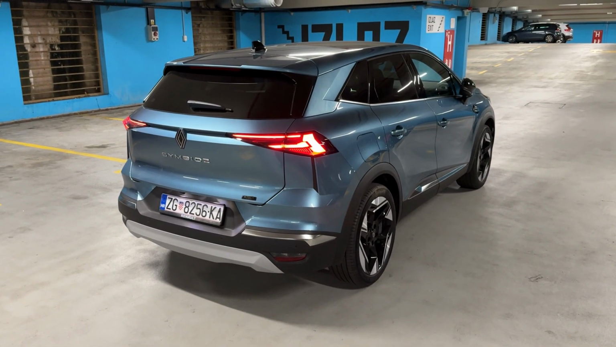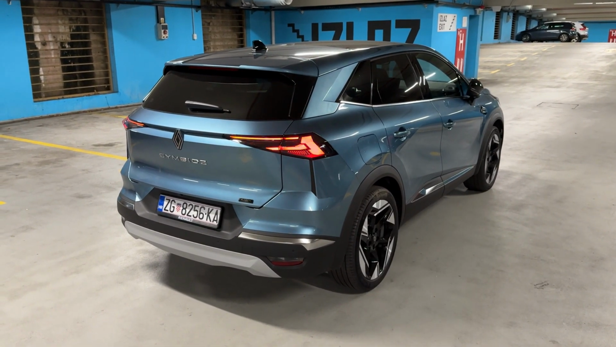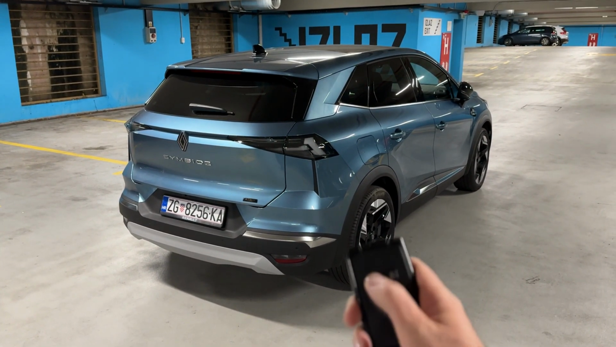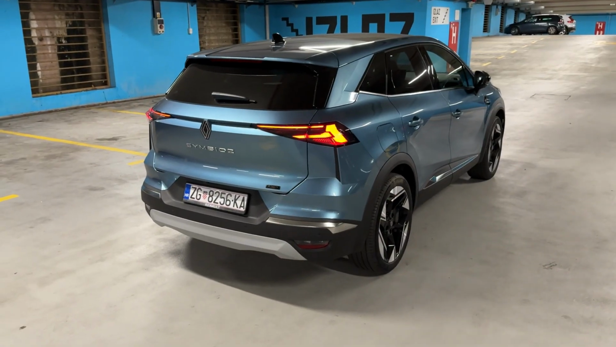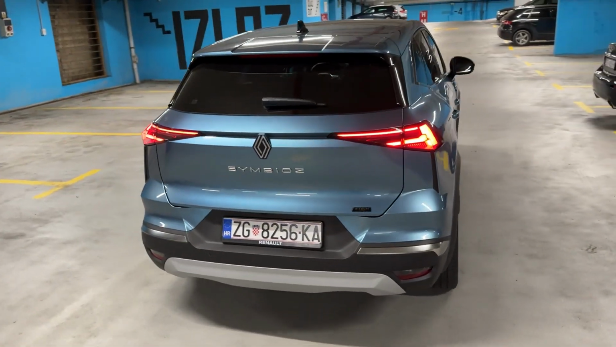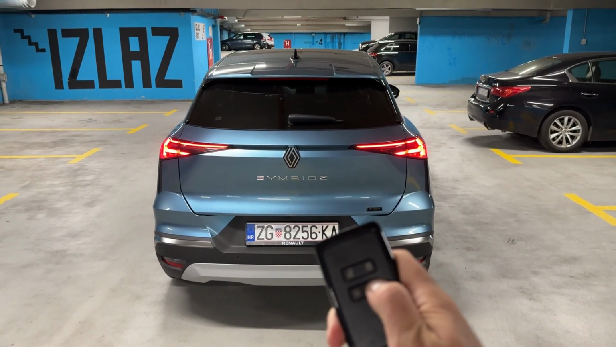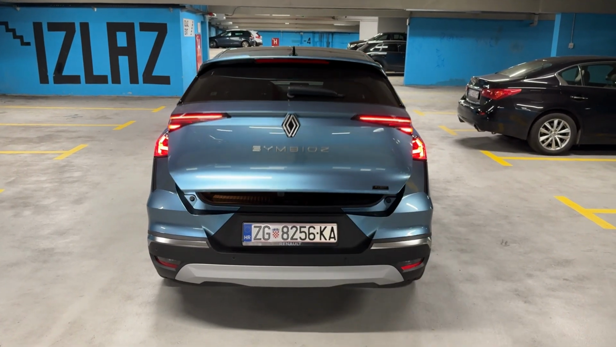There we go, and now unlock it. You will see also this cool animation when you lock and unlock the car. And now I unlock it. So you see the dynamic indicators and the welcome lights. And yeah, well, now let's open the tailgate. You can do it here by pressing the button on the key.